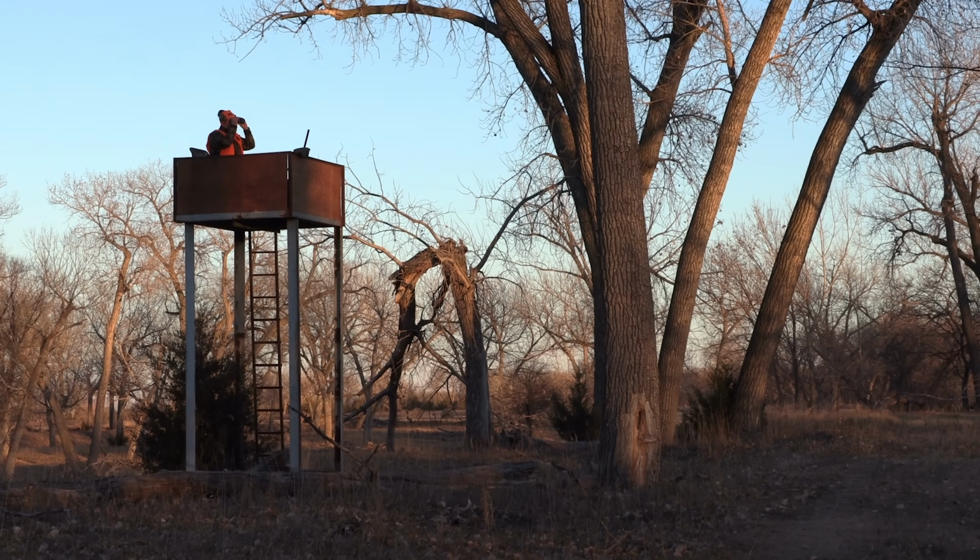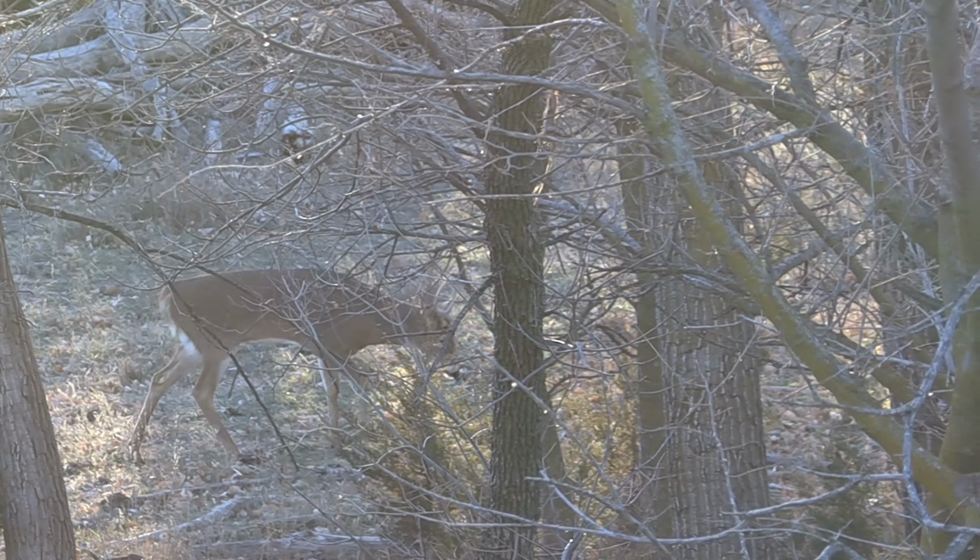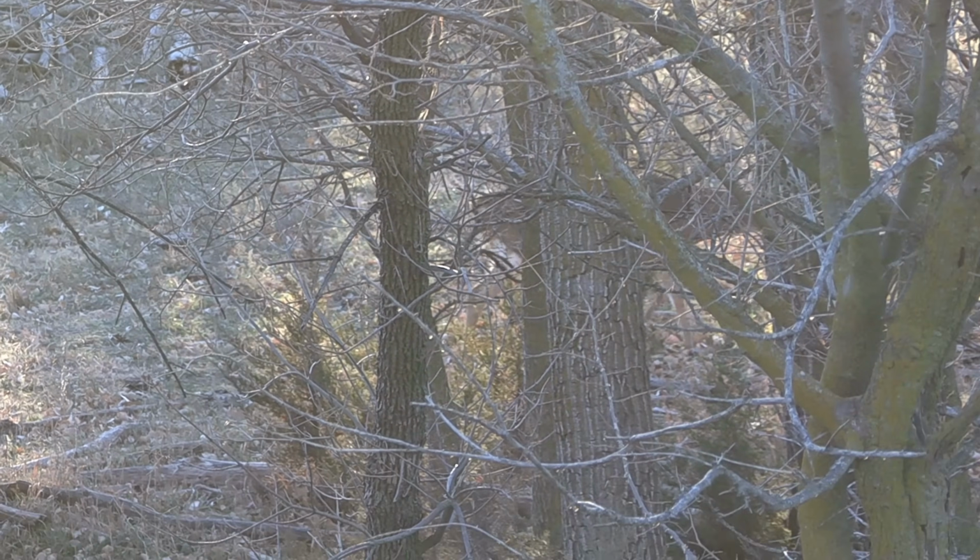For the whitetail, there's a 9-day hunting season for the buck here in Nebraska, and it's in the rut. The rut peaks around the 15th of November, and we are now on the 19th. But there's one buck coming.